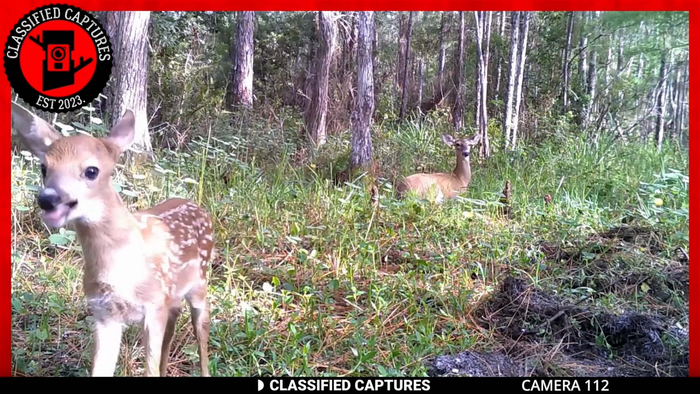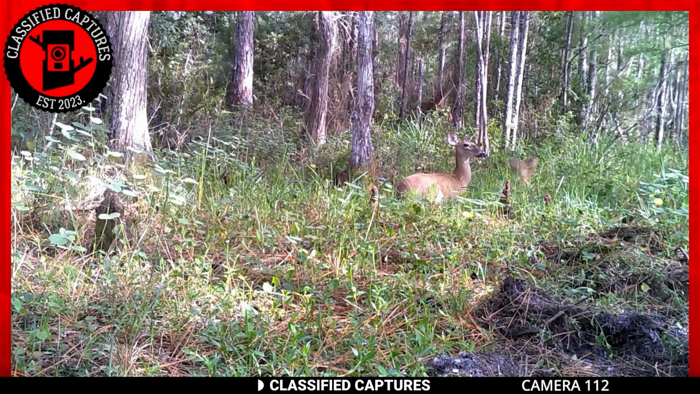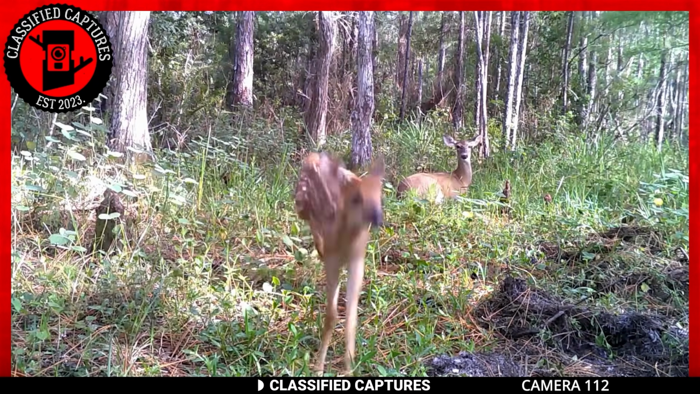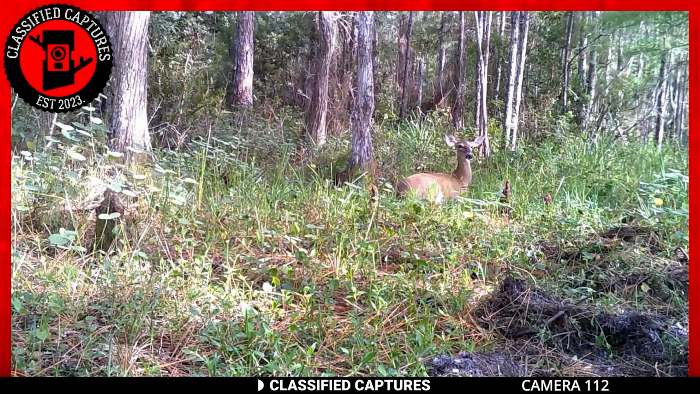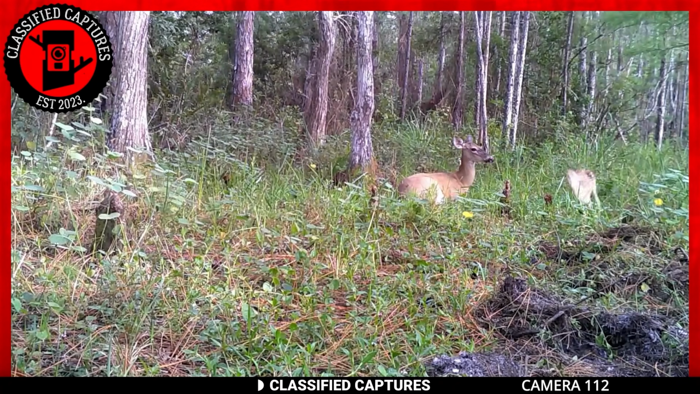Still on cute babies, take a look at the fawn in this trail cam video. It's quick, agile, and very playful. Absolutely cute. If I didn't already know I was looking at the fawn of a deer, I might have mistaken it for puppy behavior. But why is the fawn behaving like that?